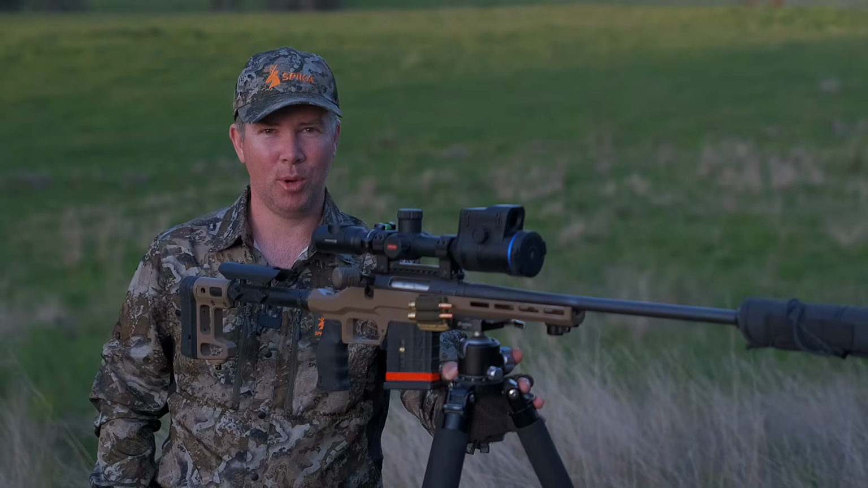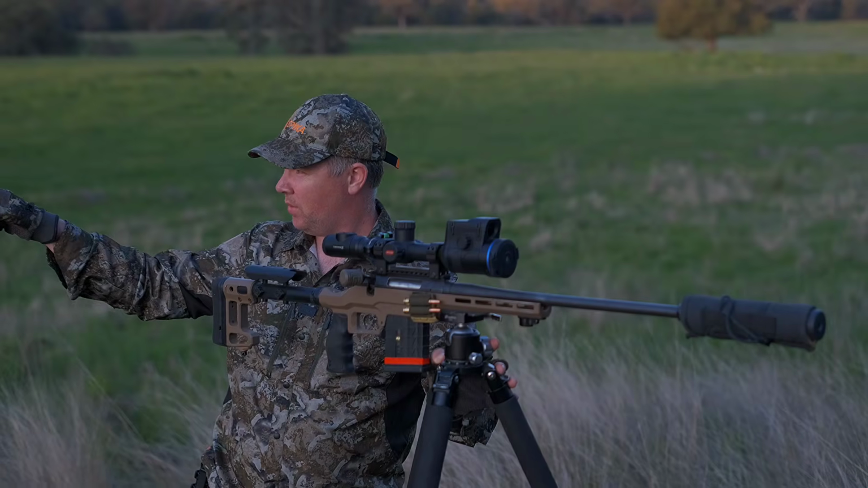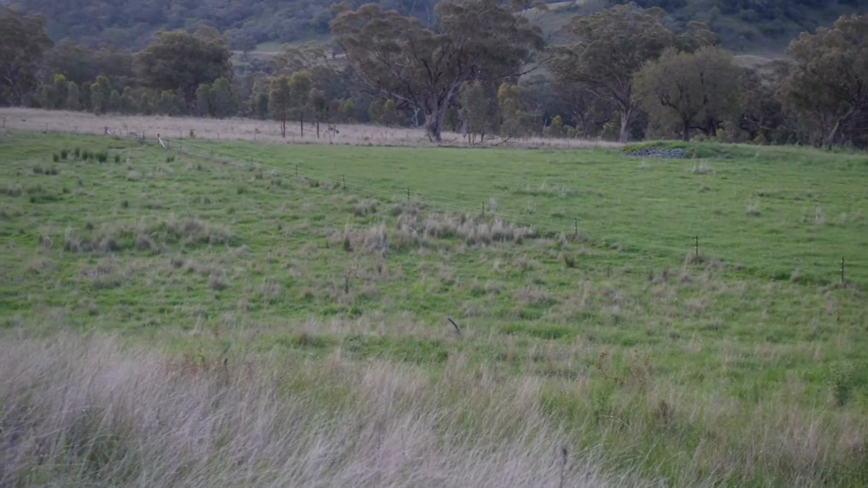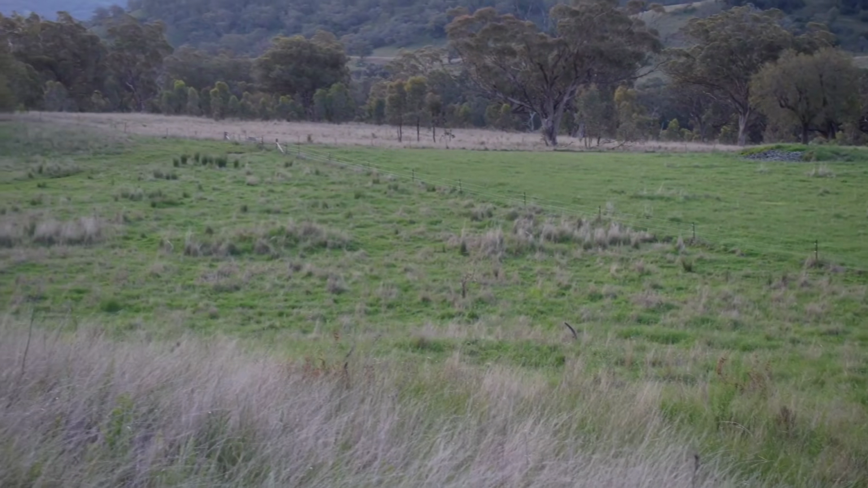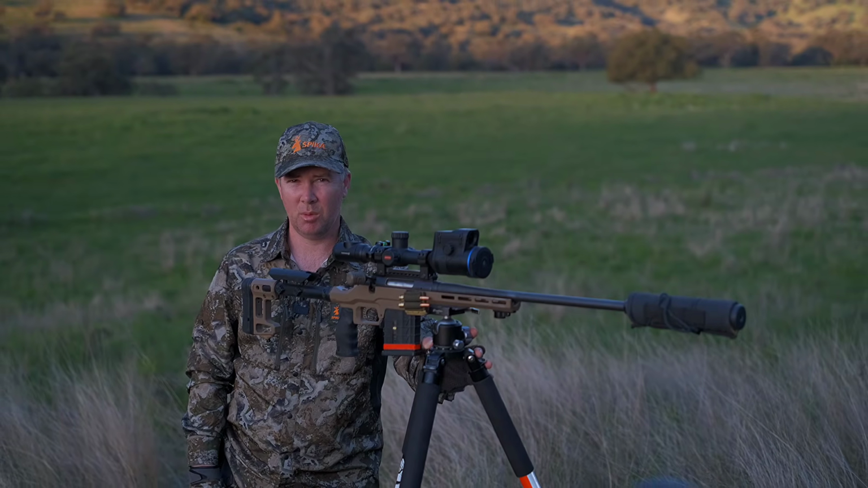The sun's just popped down over the horizon now. As you can see behind me, I've got a heap of green feed. I've got a big fence line over here that's got a heap of pop holes through it from deer and pigs, probably kangaroos as well. So plan is I'm just going to sit up here until it gets dark, see what comes out.